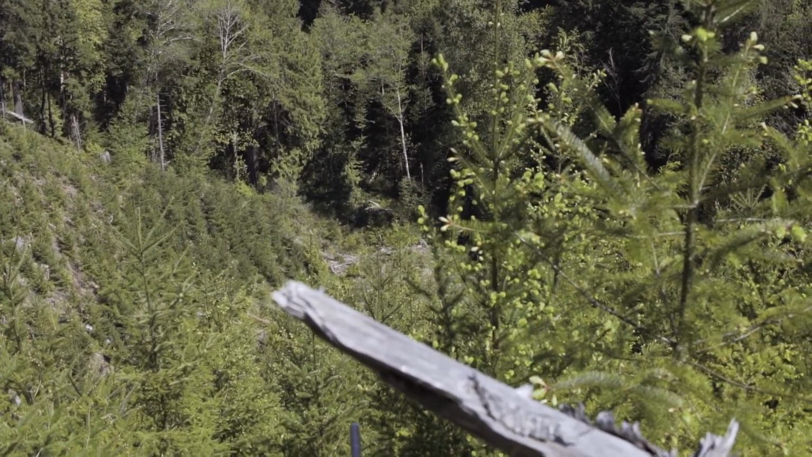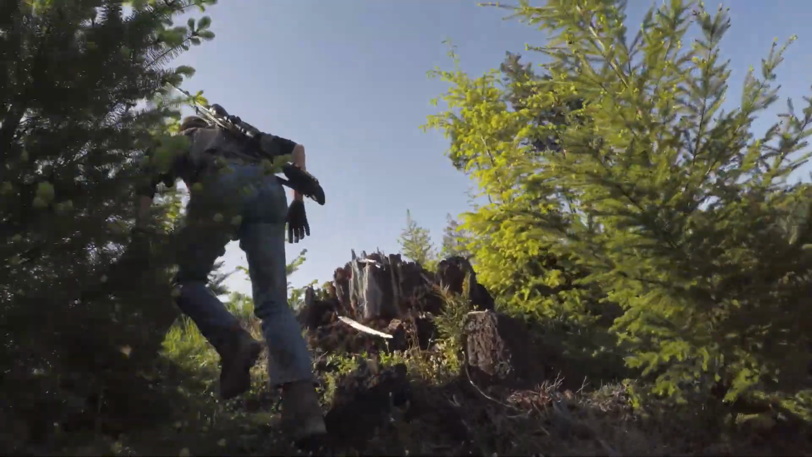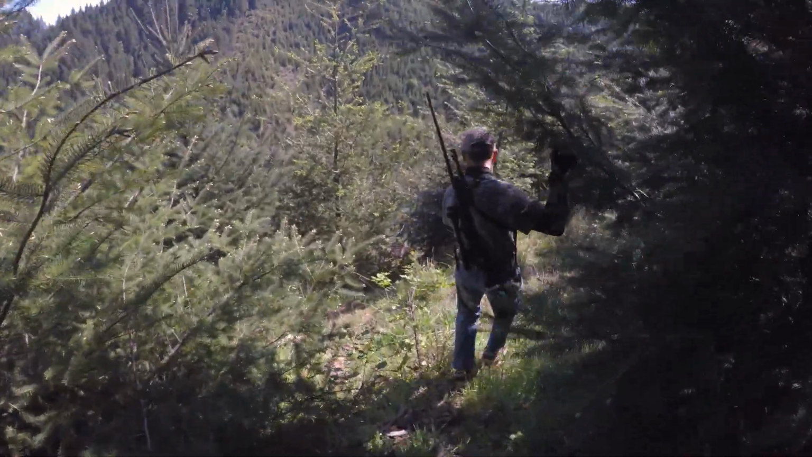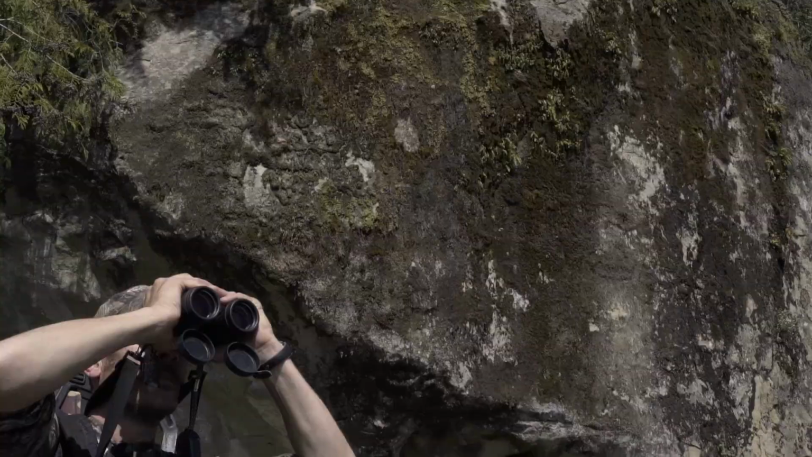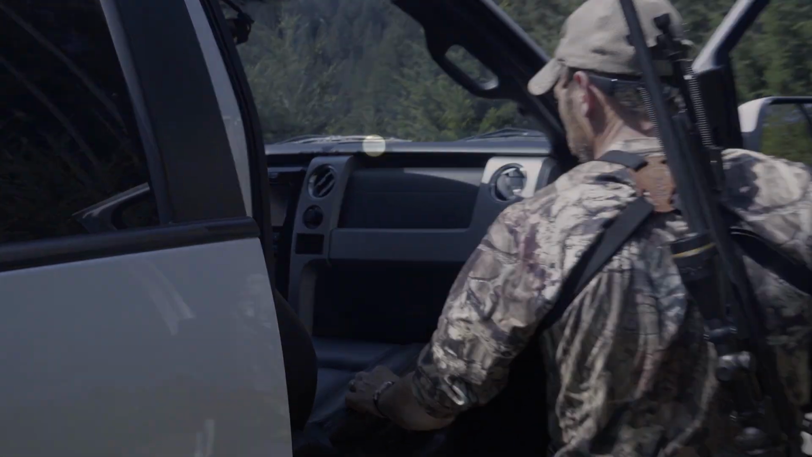You know, one of the biggest challenges to spot and stalk is just moving in on them after you find them. It's miles and miles and miles of road system, as many clear cuts as you can look at, glasses to your eyes all day long. And when you find one, then you've got to be prepared to try to move in on him. And it's not always feasible. Sometimes they're just not gonna happen.